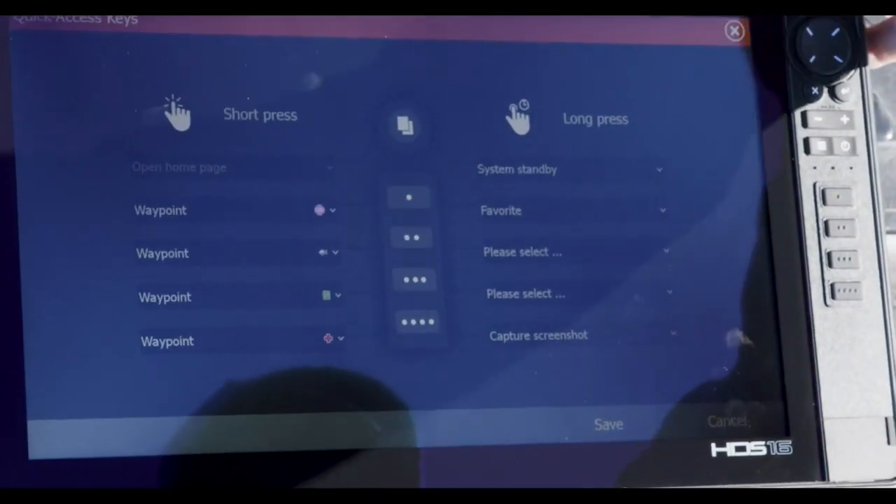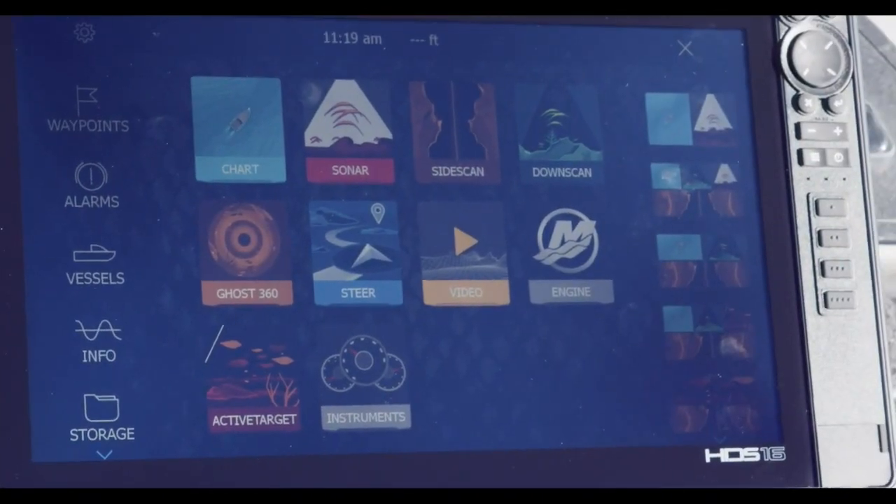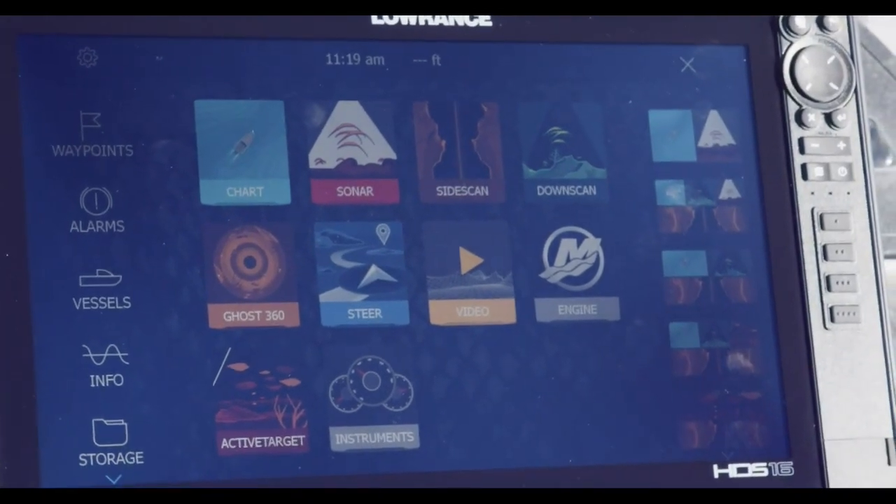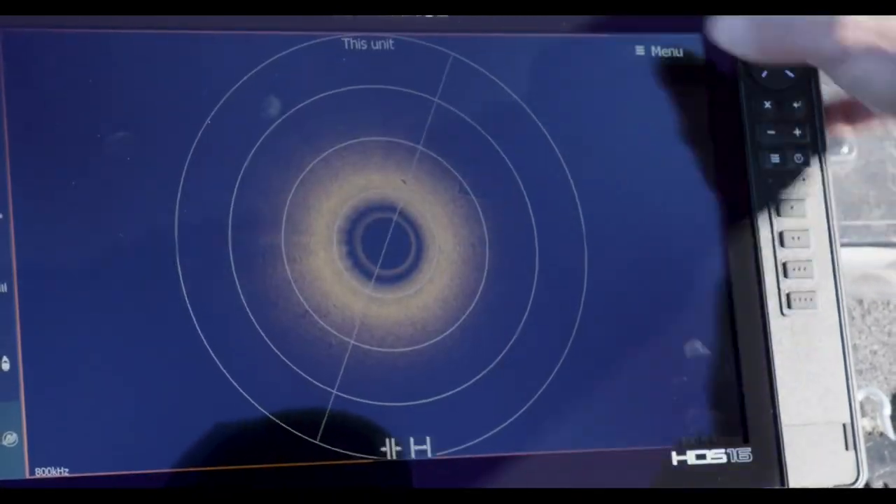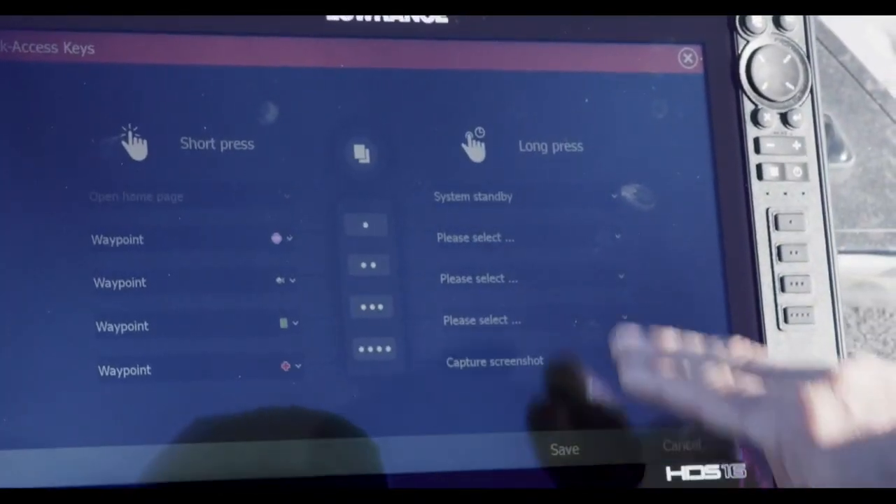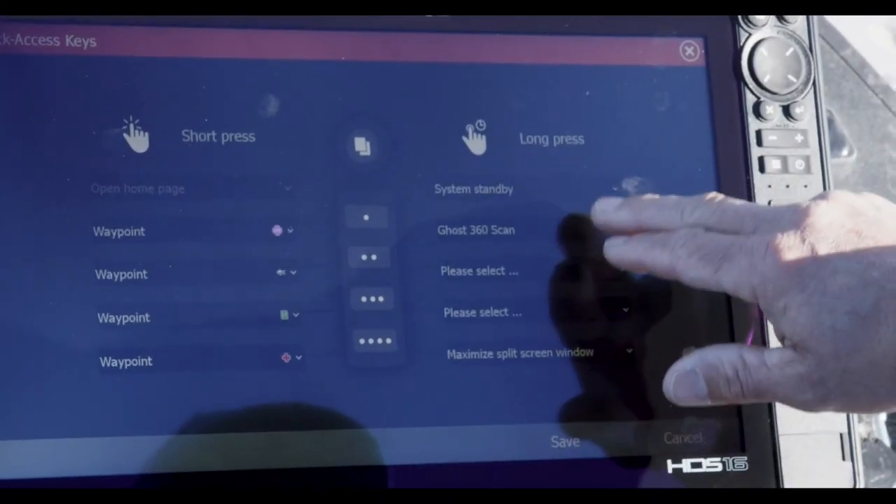Hit your pages button real quick. Which one of those screens do you use the most on the side there? Probably this one right here. So that's 1, 2, 3, 4, 5. Number 5 down. Okay. So now go back to pages. Pages, settings, quick access keys. I'm going to hit this one. Go to favorite.